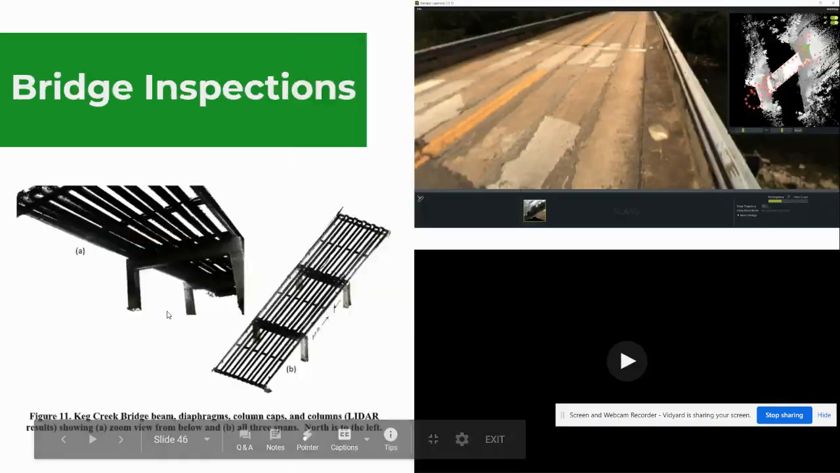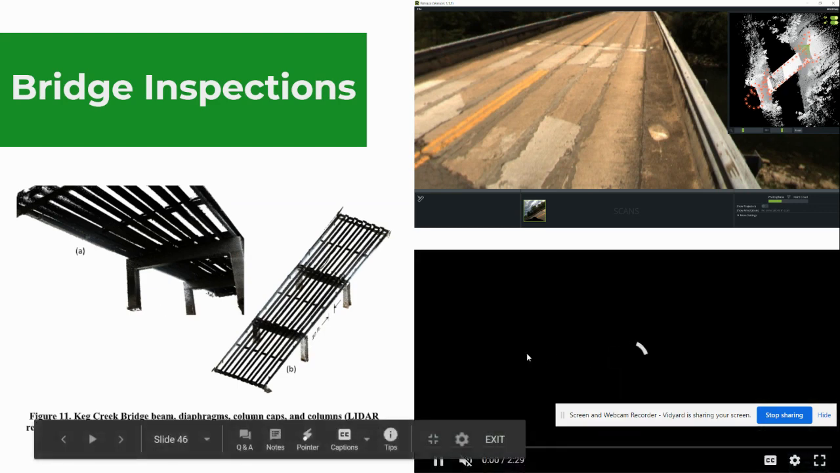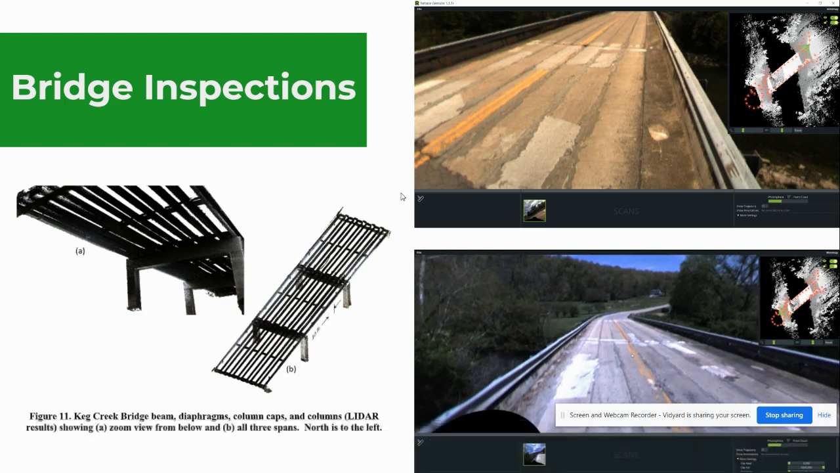Another example. Bridge inspections is another way people are using it. Capture the surface and then underneath of the bridge. It really gives you the context for the quality of the infrastructure.